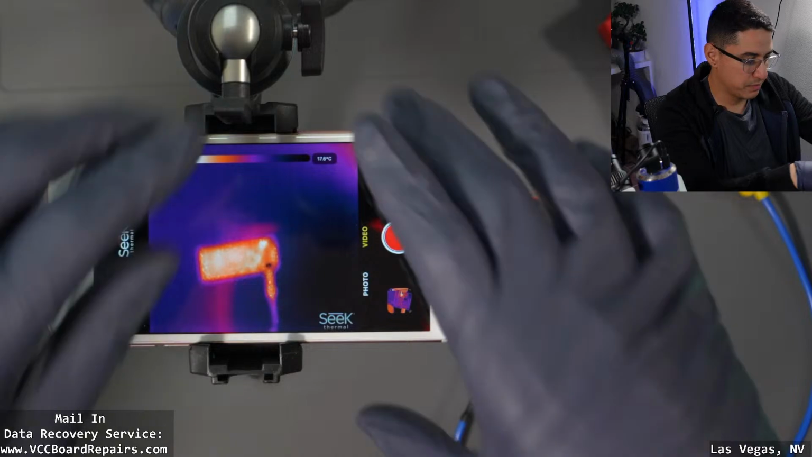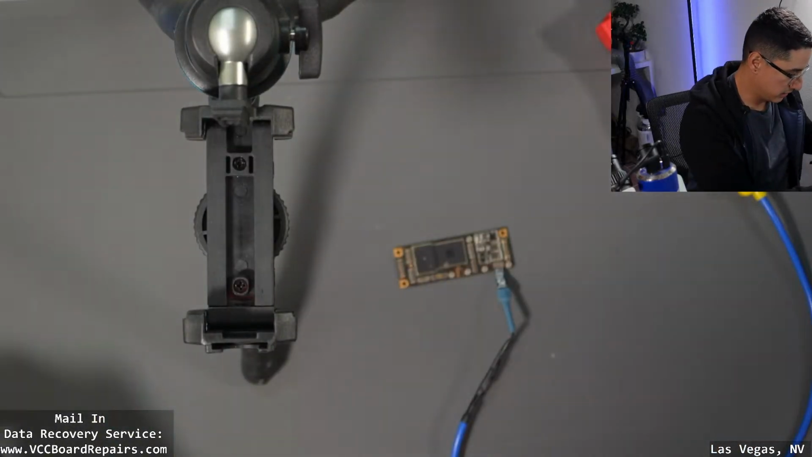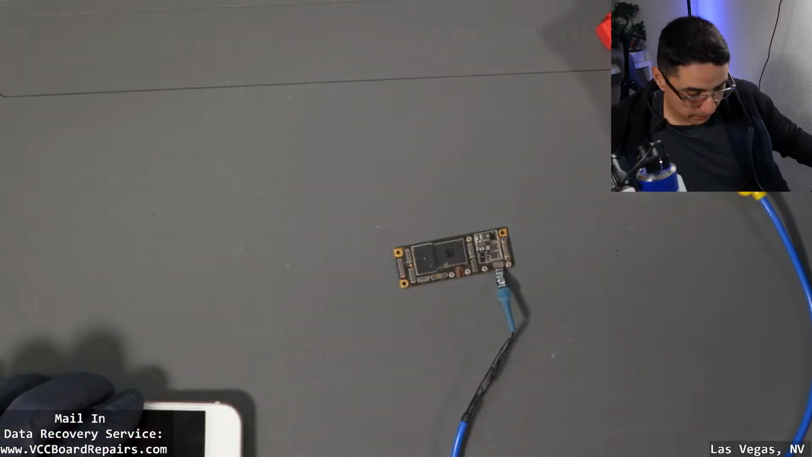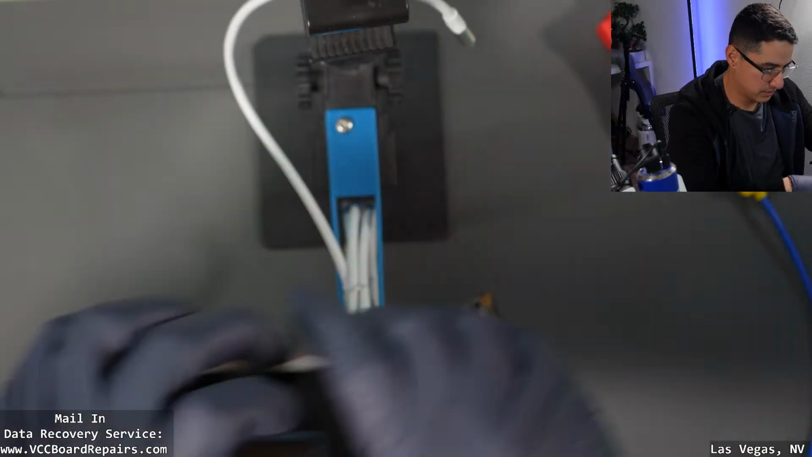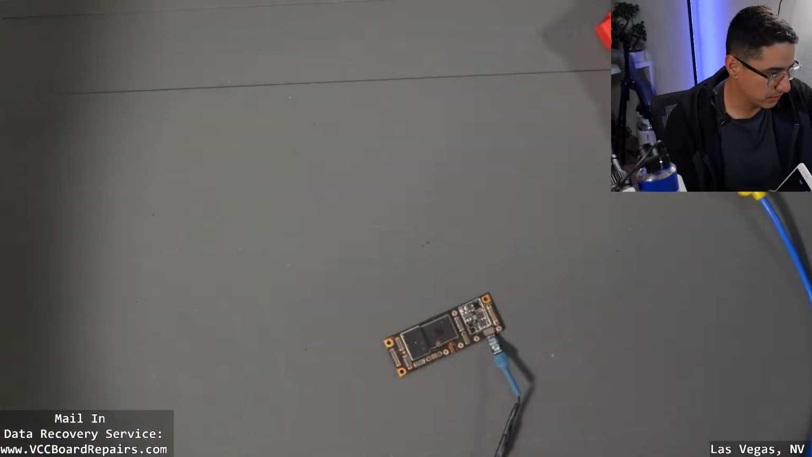Now let's put back the Compact Pro, now that you guys saw that one, so you can see the difference. You know what? Let me try it on this tripod.